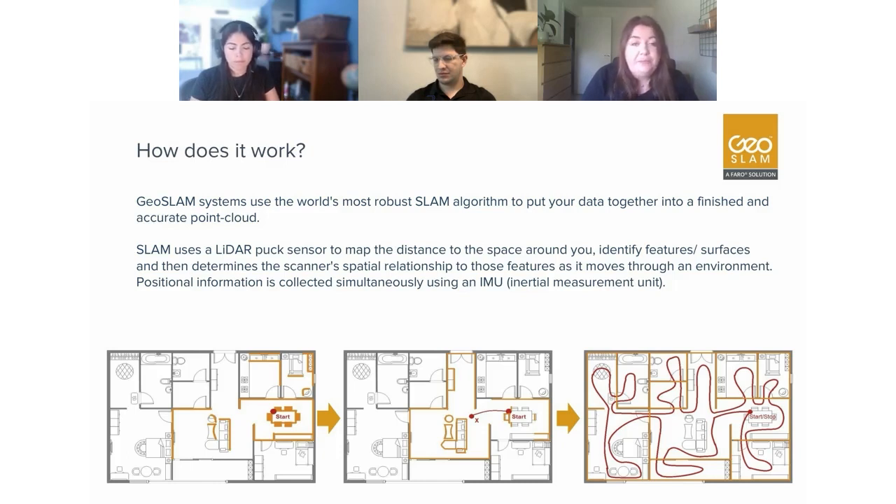So we have, as I said, a LiDAR puck sensor, which essentially maps the distance from the operator, whoever's using the unit, to the objects around you. So the distance to the walls gives you the measurement aspect. And then as you move through, we use that IMU to plot where you are.